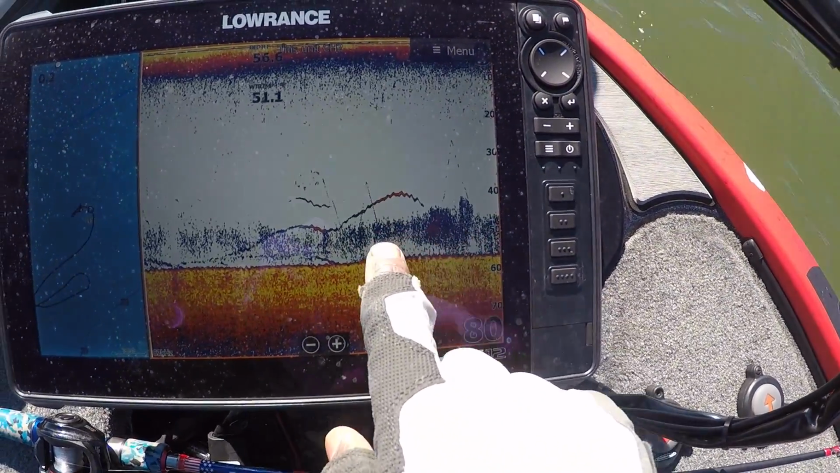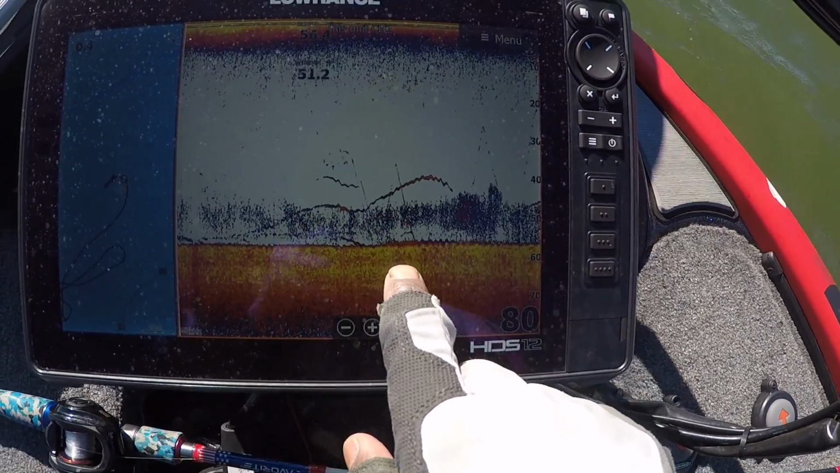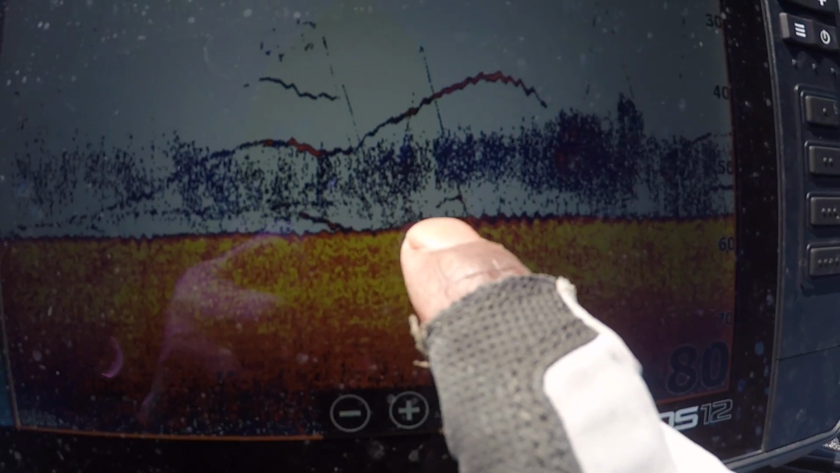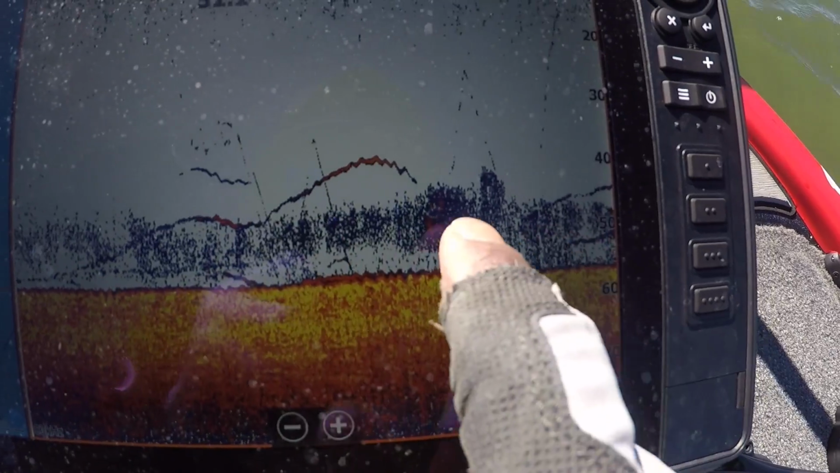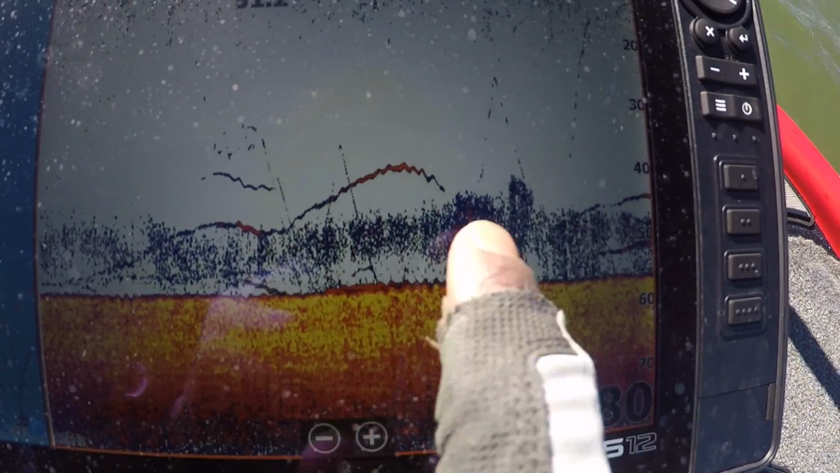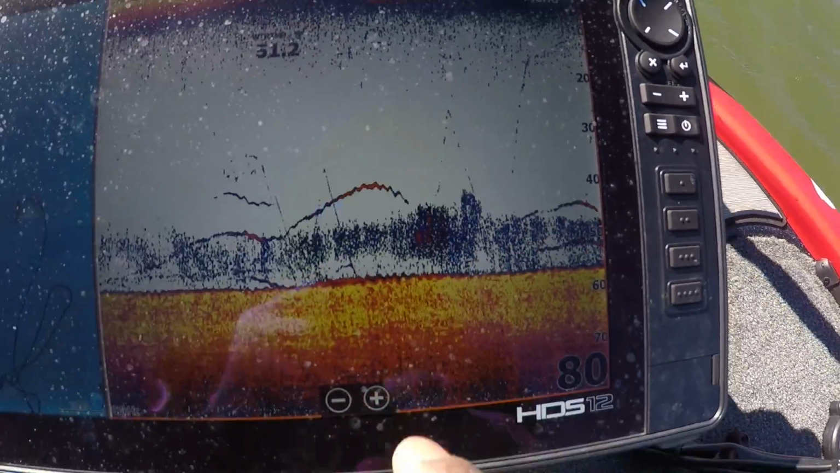Static is bait. You see there's a fish streaking over the top right there. There's a few fish down there on the bottom. It's hard to tell, but there's fish on the bottom too. They're all around in this area. And the main factor is because they got all that bait there. See, there's a few fish right there.